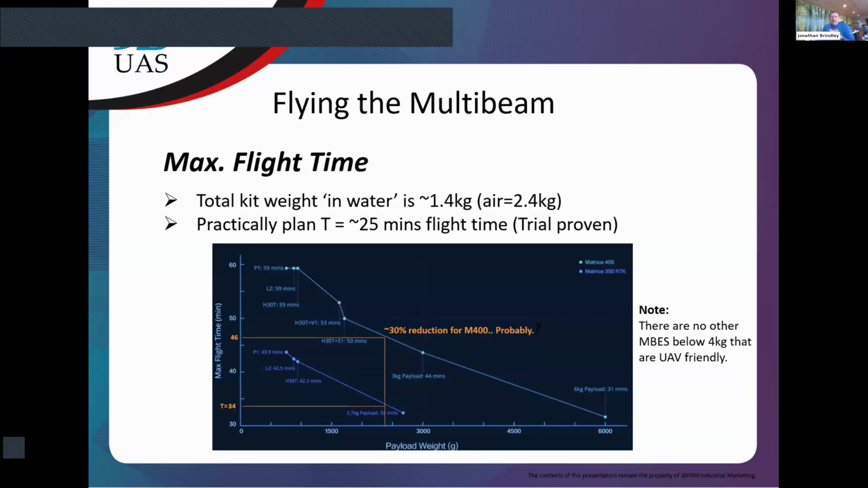Everybody's asking about maximum flight time. Total kit weight in water is around 1.4 kilograms. If you just look at the M350 and M400 curves, you would get what is shown there: M350 is 34 minutes, and with the M400 you'll see the time should be around 46 minutes.